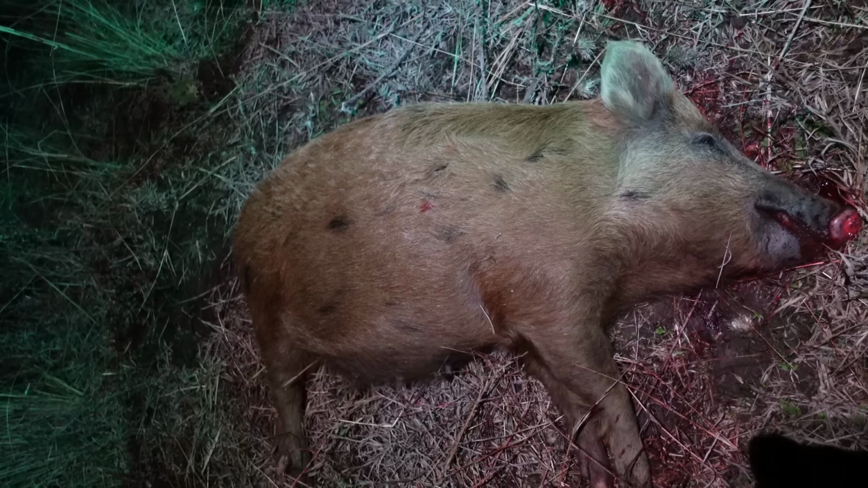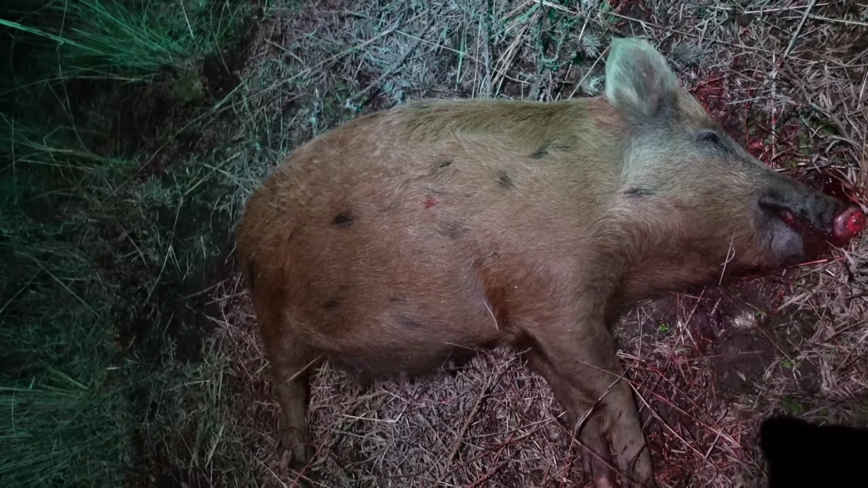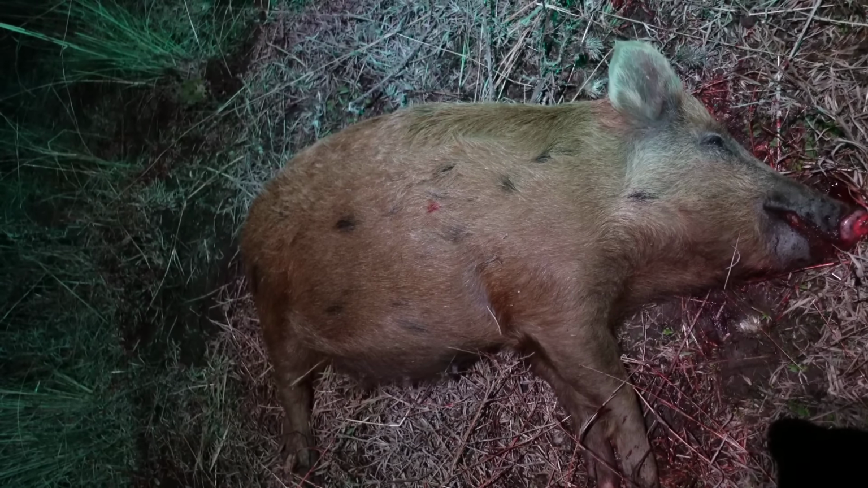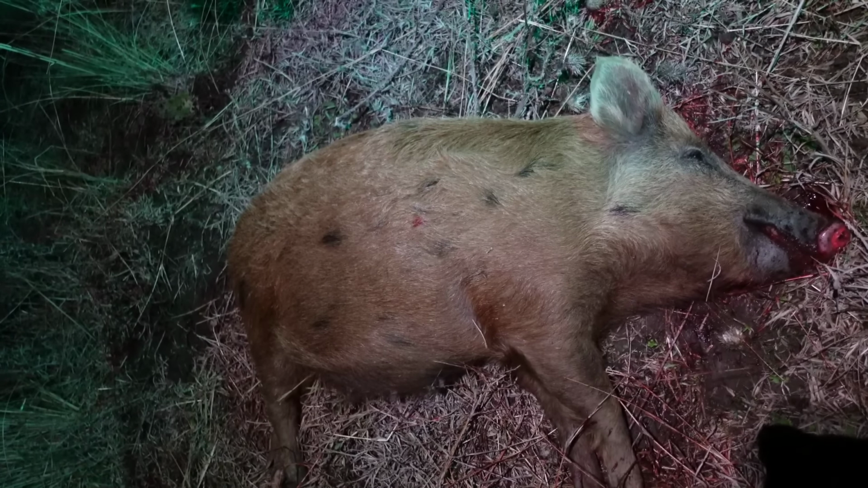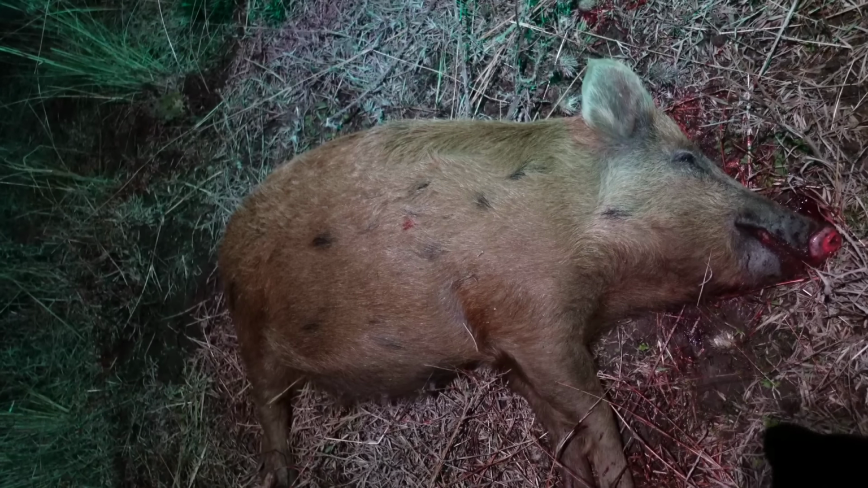A lump of a sow we just got. Same paddock nearly as that last mob of pigs, but we've gone out, picked up the property owner, and we've done a loop up along this fence line and picked this one up, so that's pretty good.